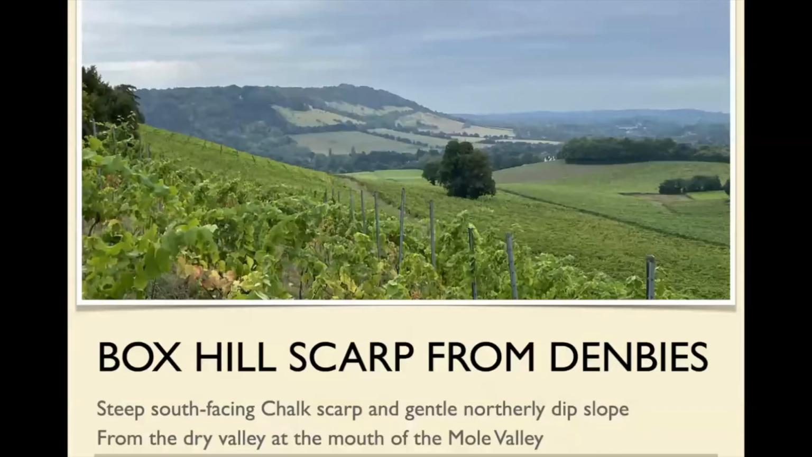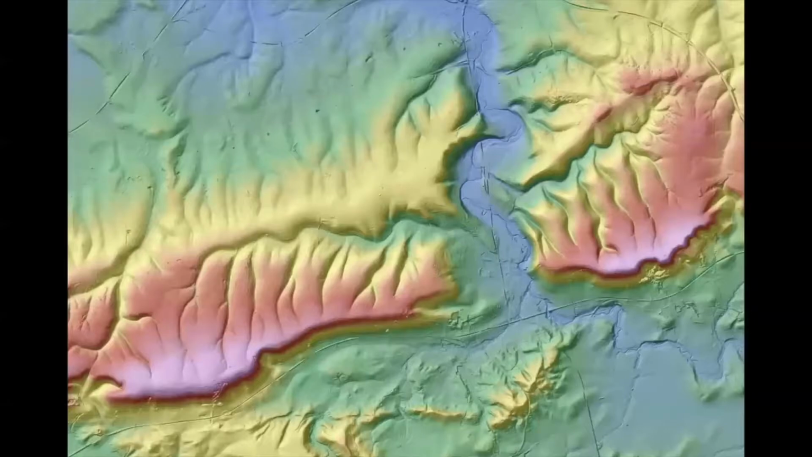If you look the other direction, then basically that's what you see. Again, the thing I just described: that steep slope, grading off to very little down the bottom here, and then that gradual slow dip of the chalk to the north.